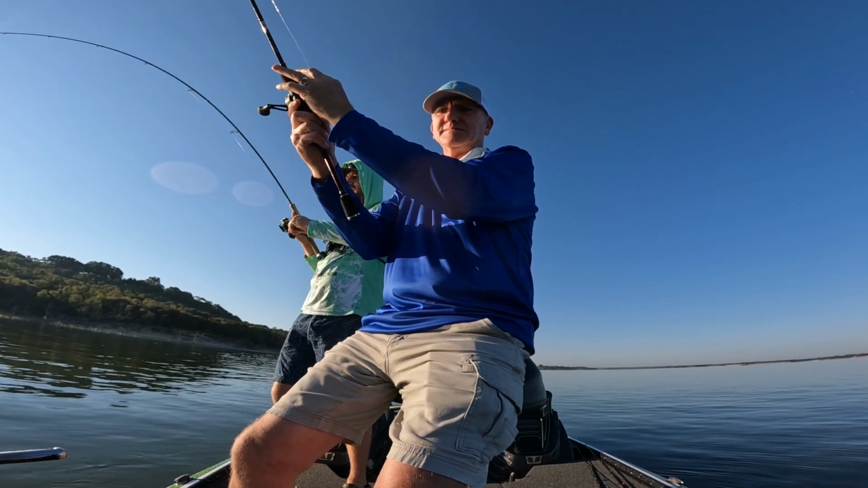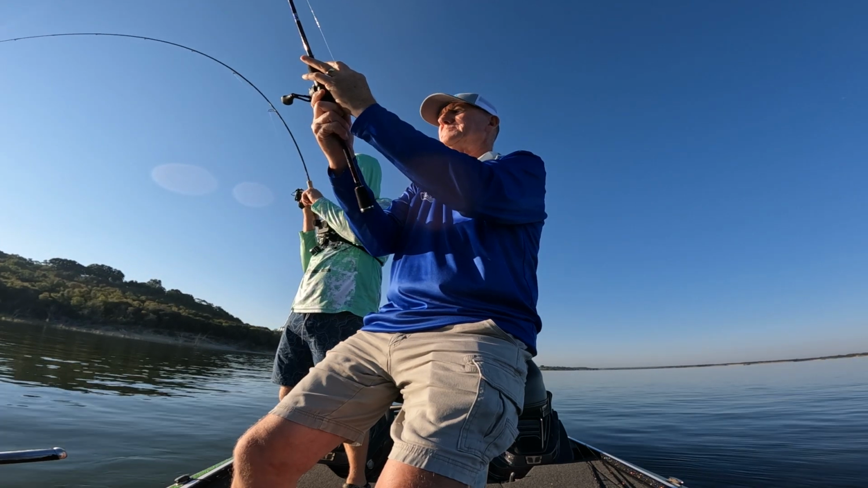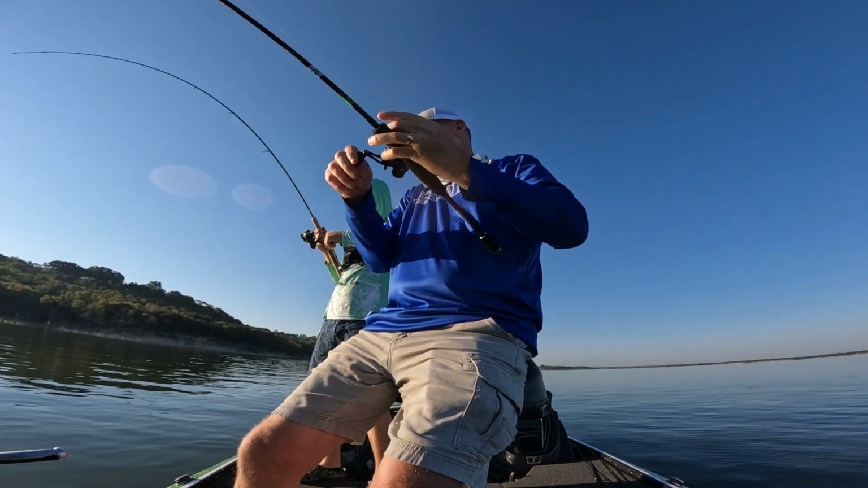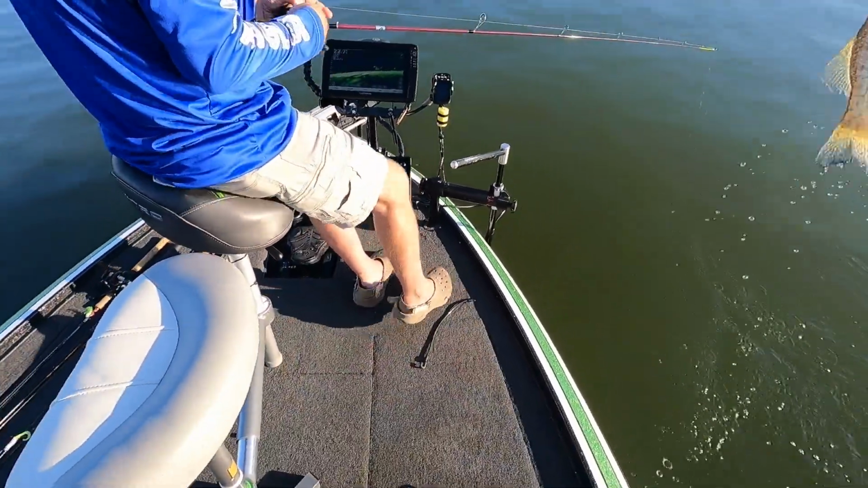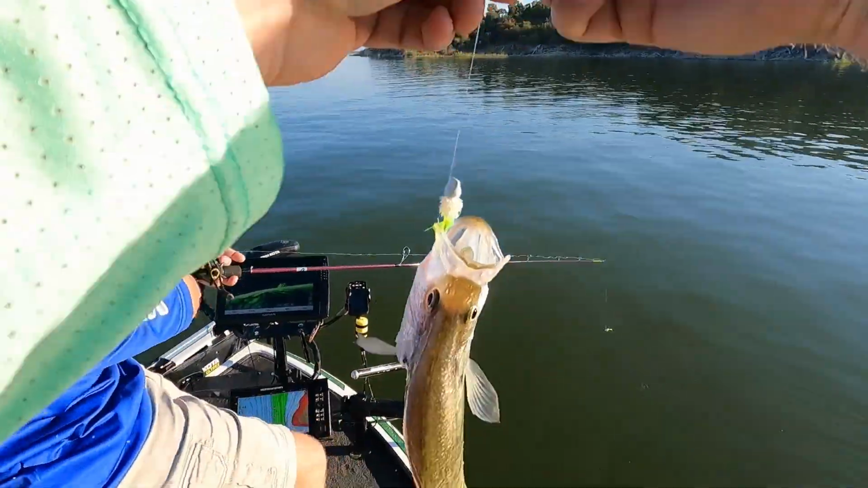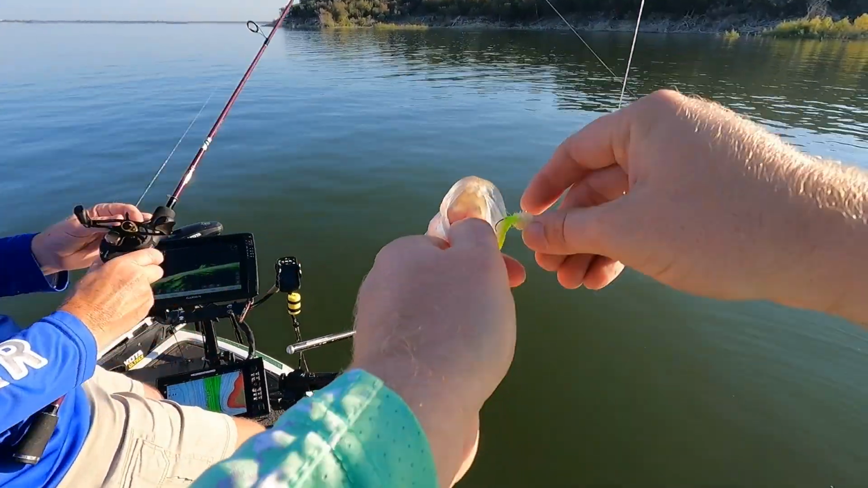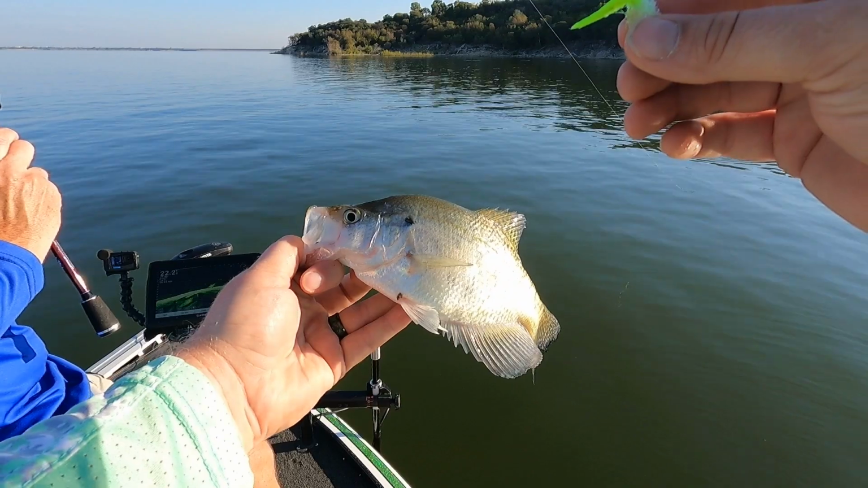I have a fish. Dude, I'm telling you, I had a fish. There it is. There it just came out. I told you I had a fish. Hey, he hit it. Man, he hit it, wrapped around the tree. So I gave him some slack and he untied himself.